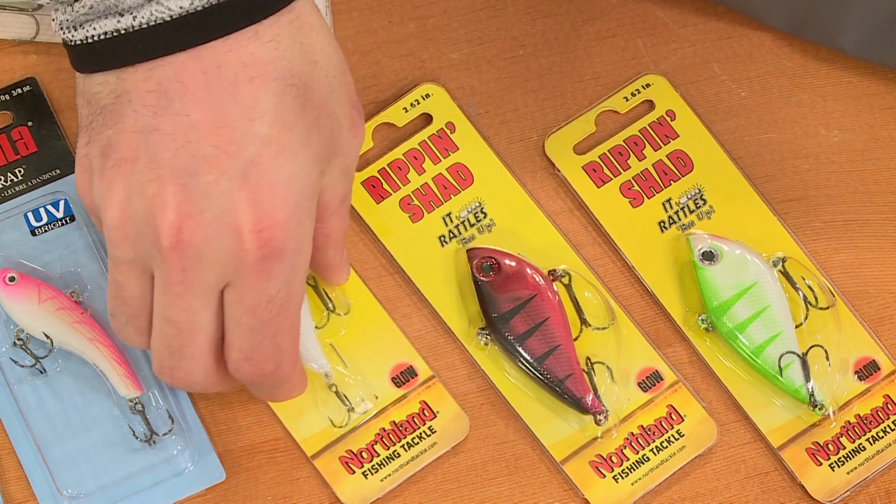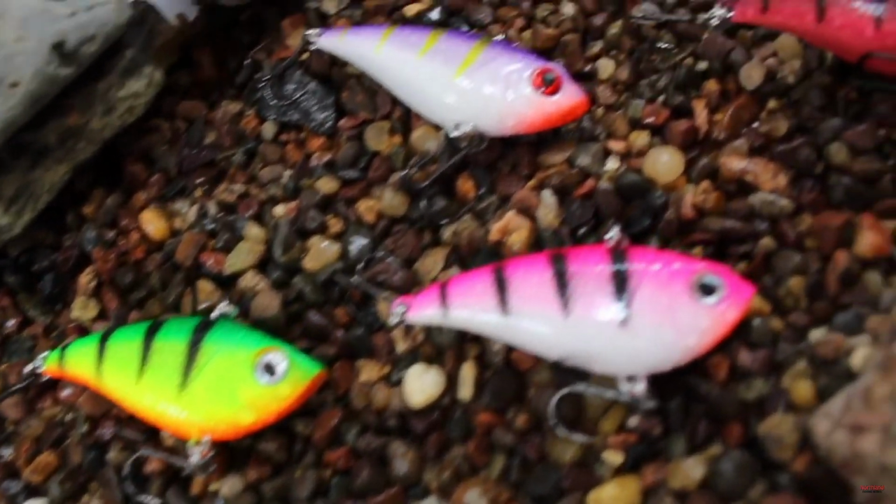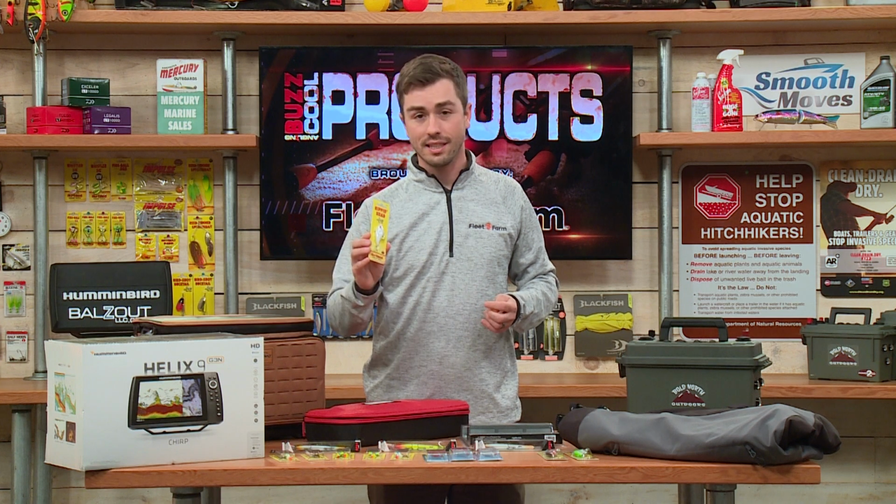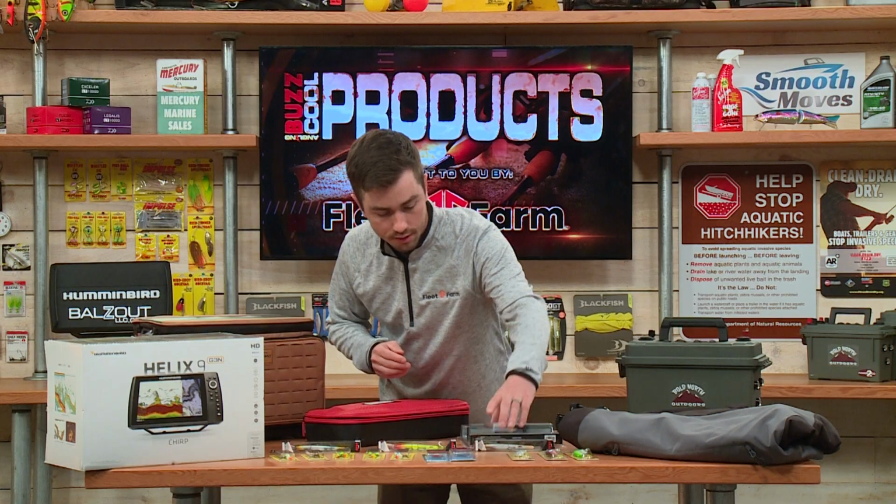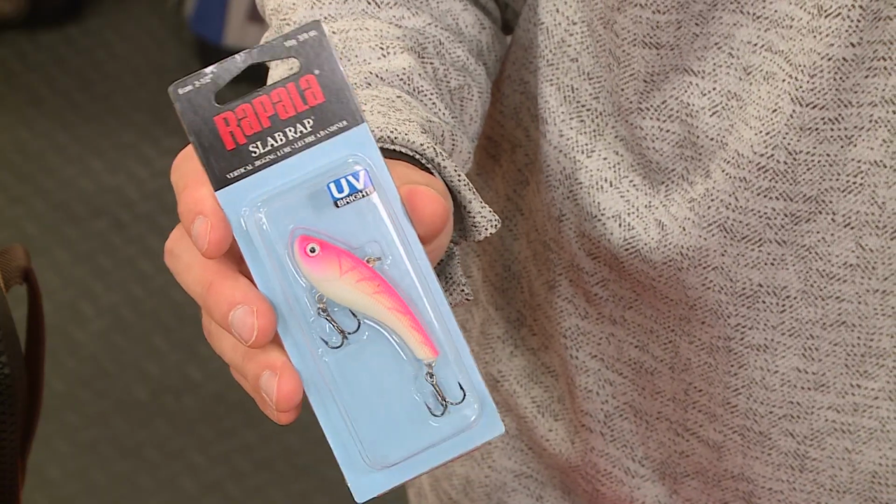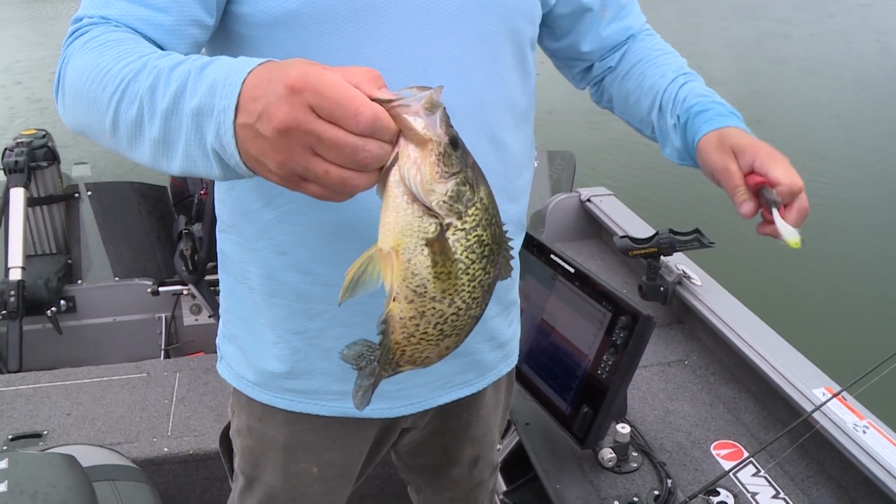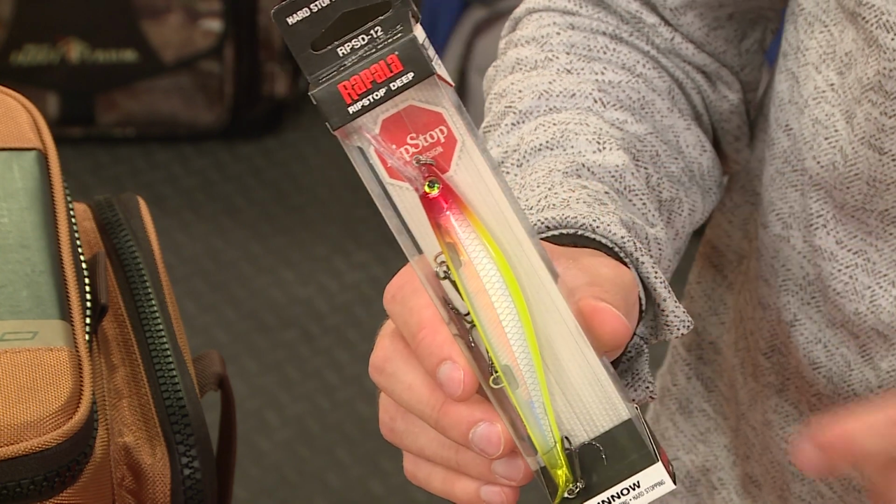Now moving over to something a little bit more aggressive, or maybe a lot more aggressive, is this Northland Rippin' Shad. You want something that's loud and has a lot of vibration. That's what this particular lure has. It's going to call fish in from quite a ways away, and if they're aggressive, they will absolutely hammer it. Now something a little bit more subtle, these new number 6 Rapala slab wraps, they are going to have some of the vibration that these Rippin' Shads have, but they don't have the BBs on the inside. It's another good option.